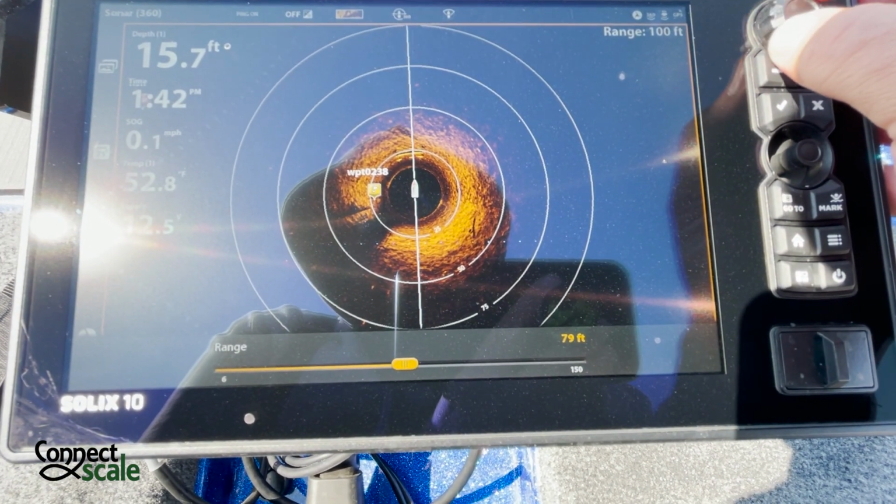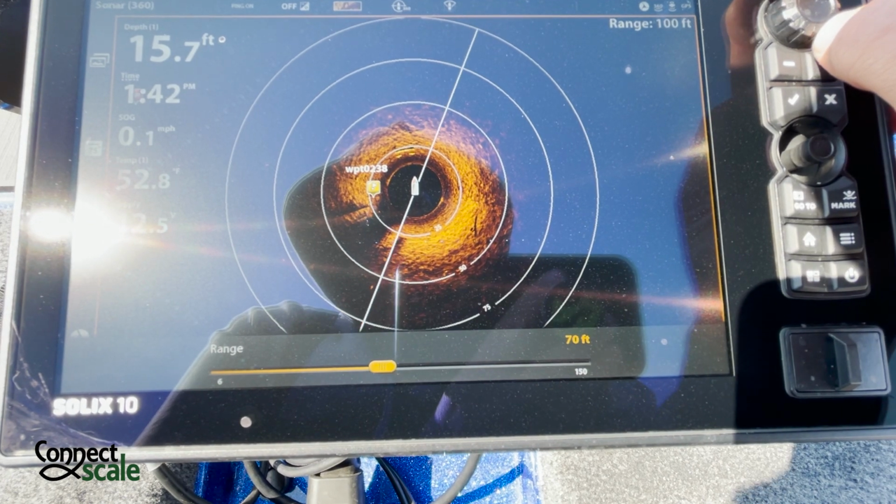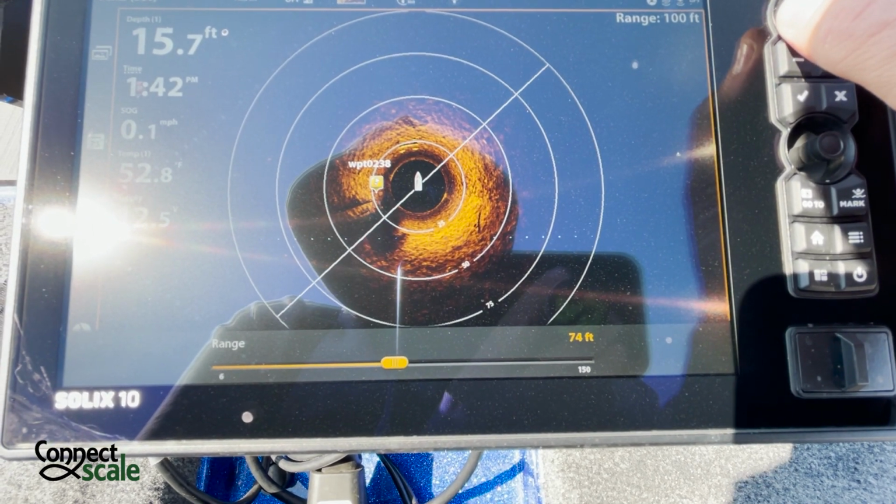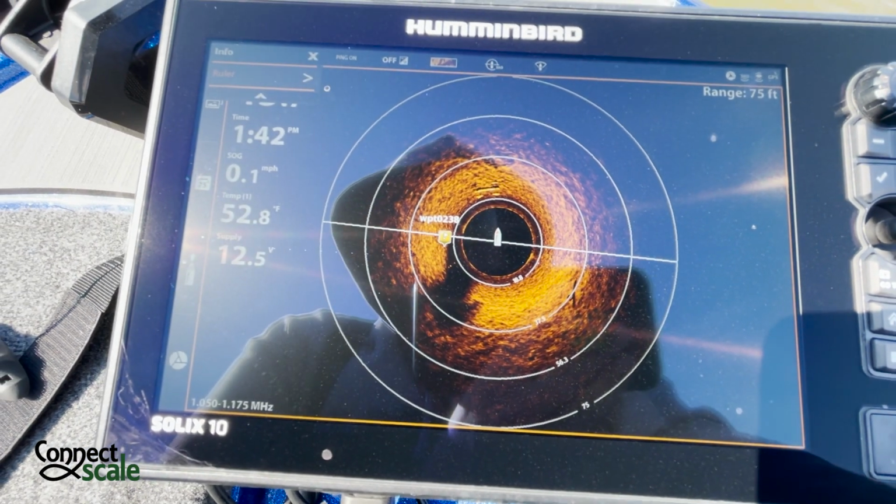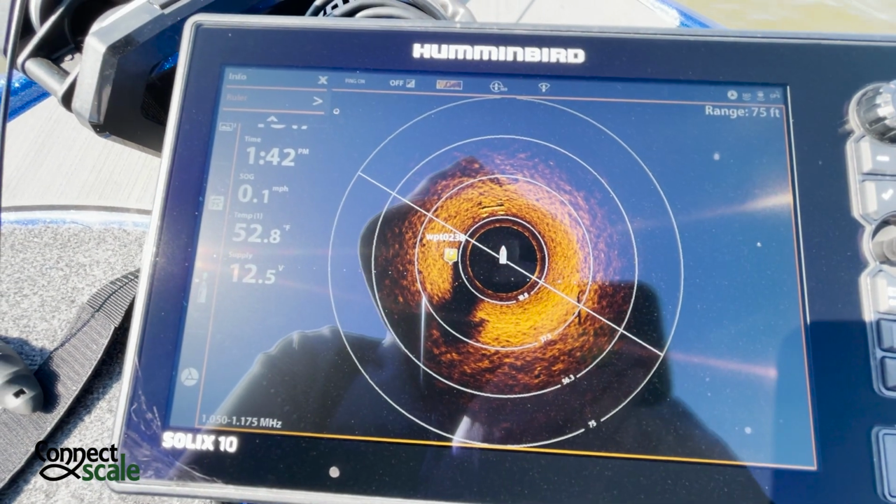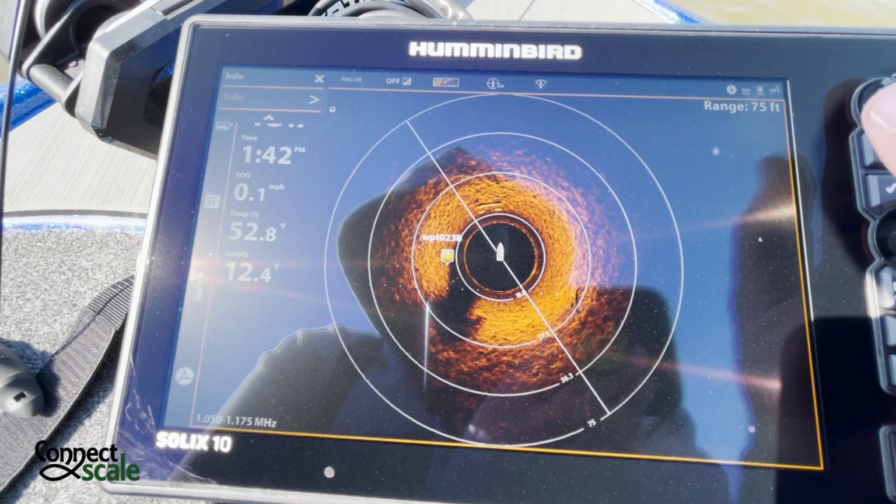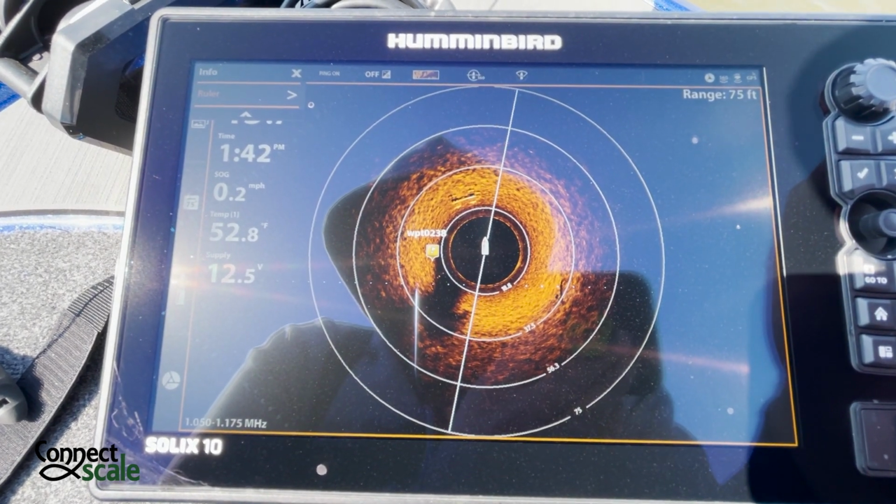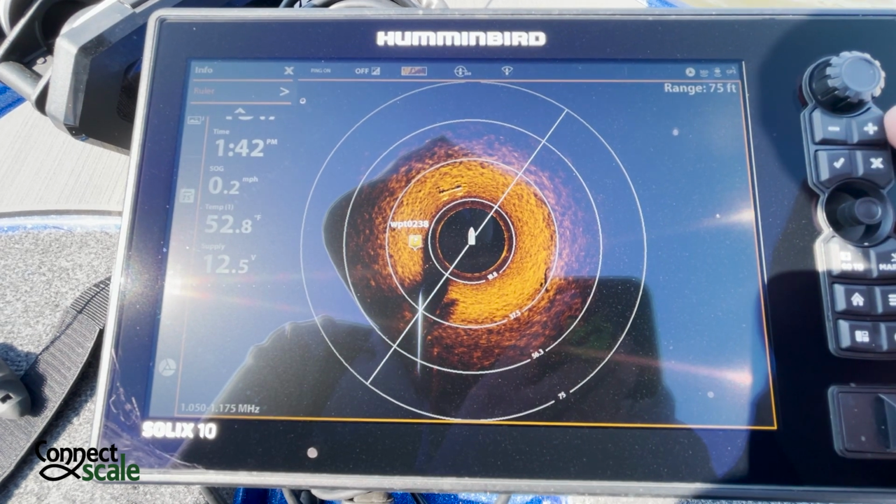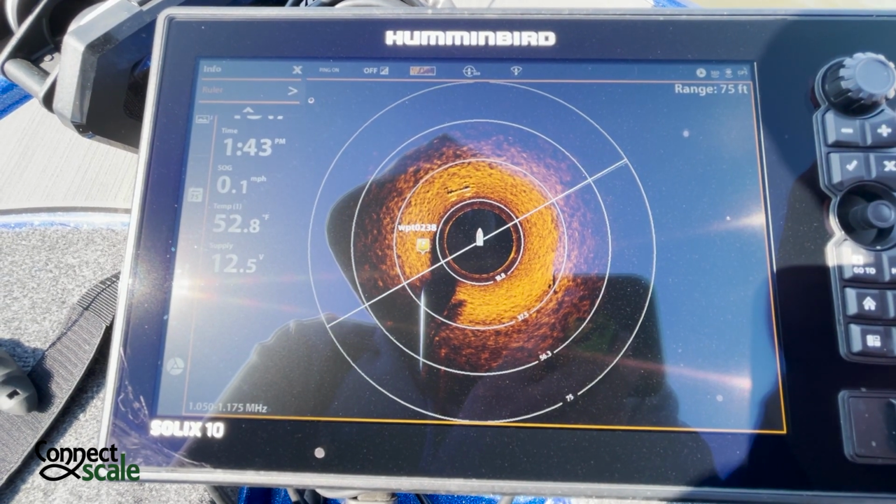Bring in that range some. Make it like, let's make it 75 feet. Let's see what that does. Let's see if that makes it any better. Made it a little bit crisper. And I always zoom in one time on it. I don't know why. I like it better.